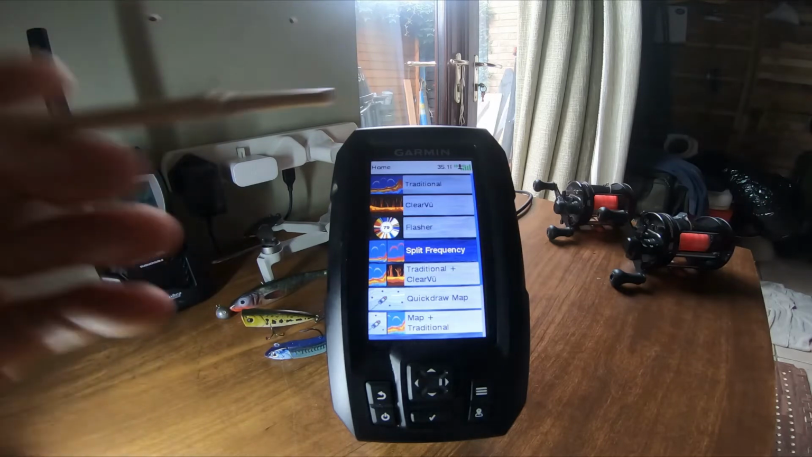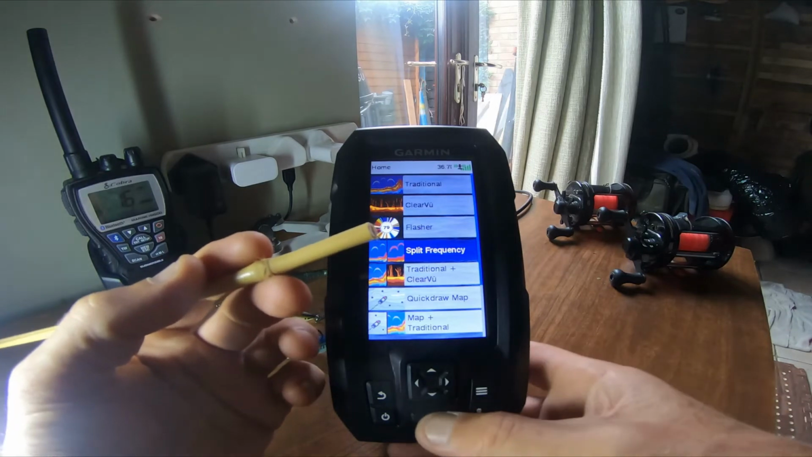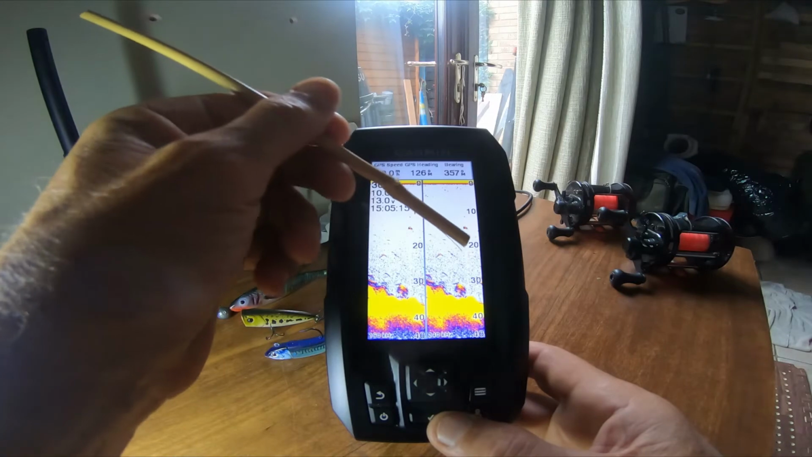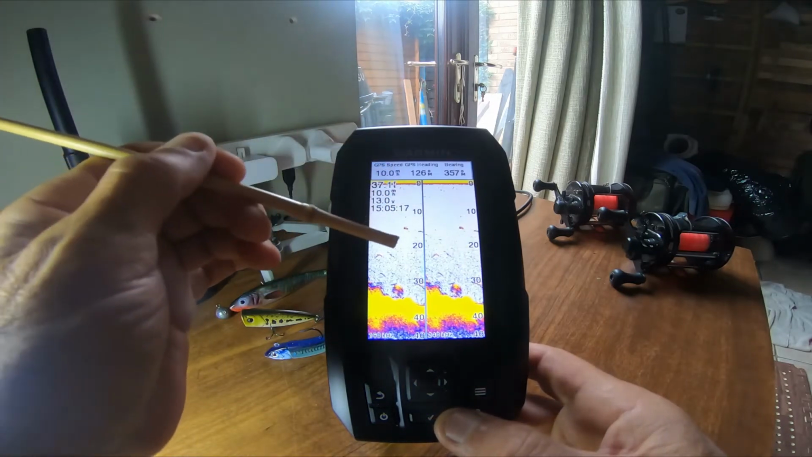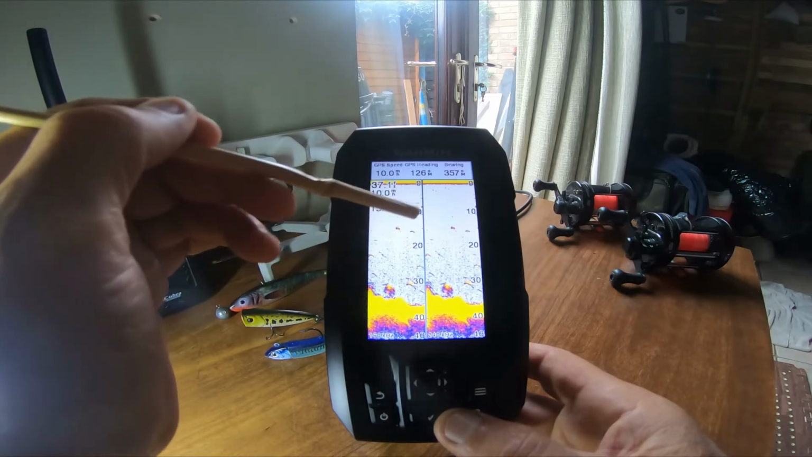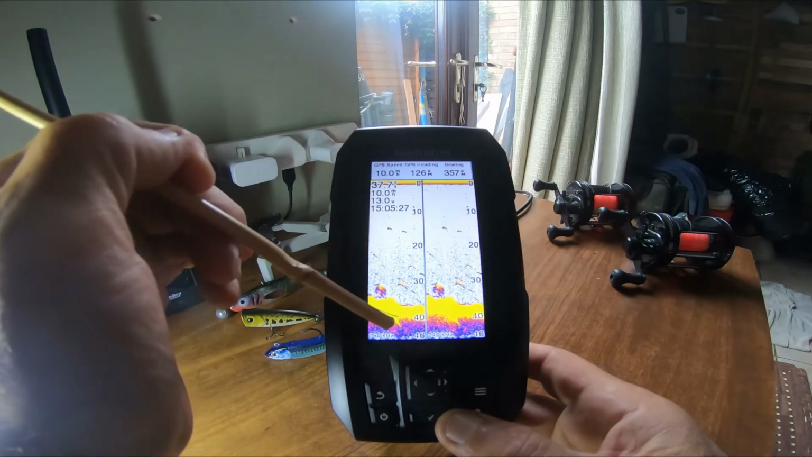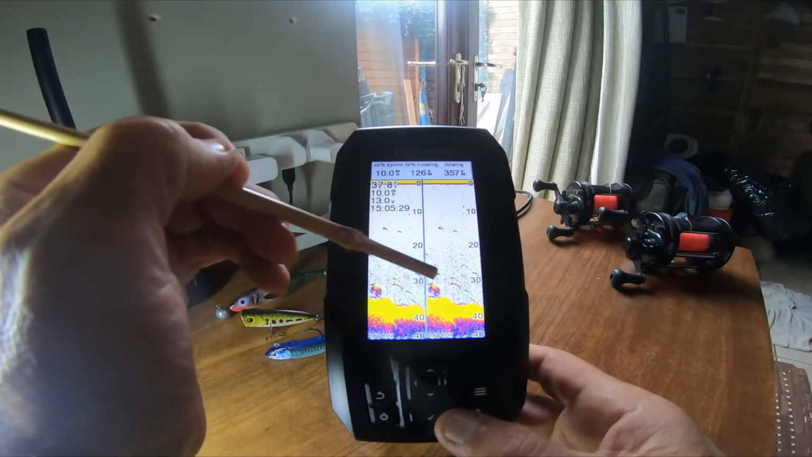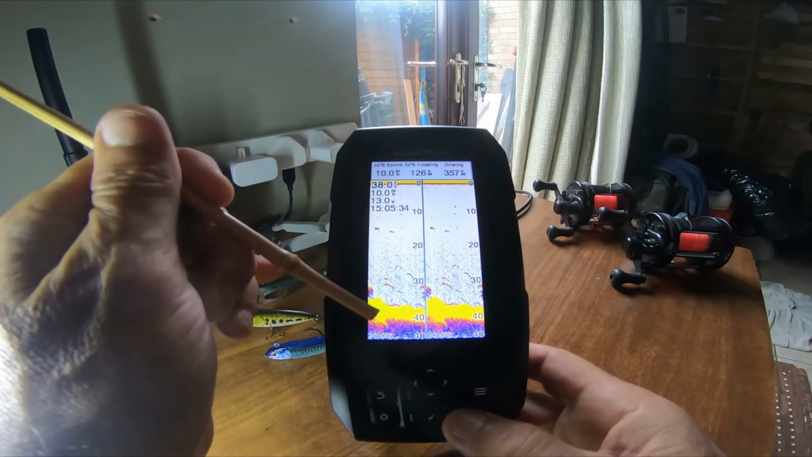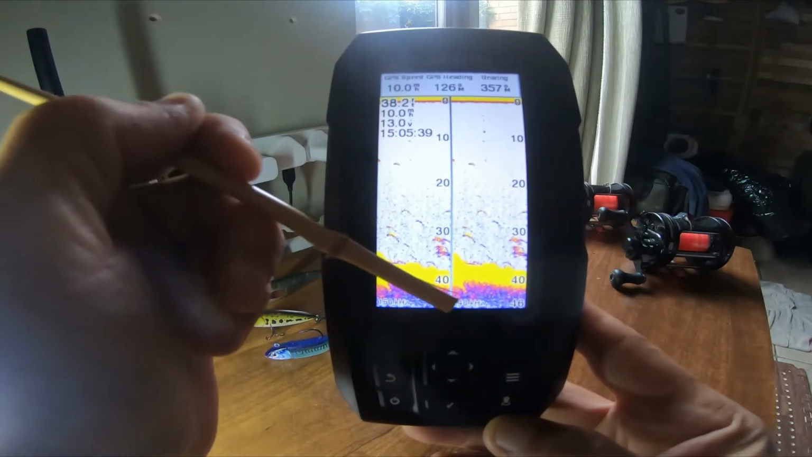Okay, so split frequency now. We'll go into the split frequency, and you can see it's now giving me a side by side two of them. Now these are two different frequencies coming out the bottom of the transducer. One of them is a lot sharper than the other one, and it's supposed to give you more clarity. Now, I'm not 100%, but I know that these are running at two different frequencies. So you've got 150 kilohertz at the bottom, and you've got 240 kilohertz.